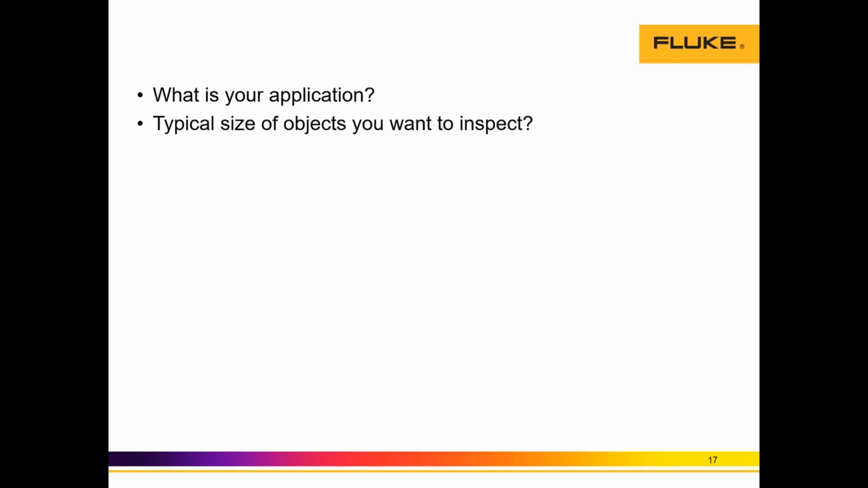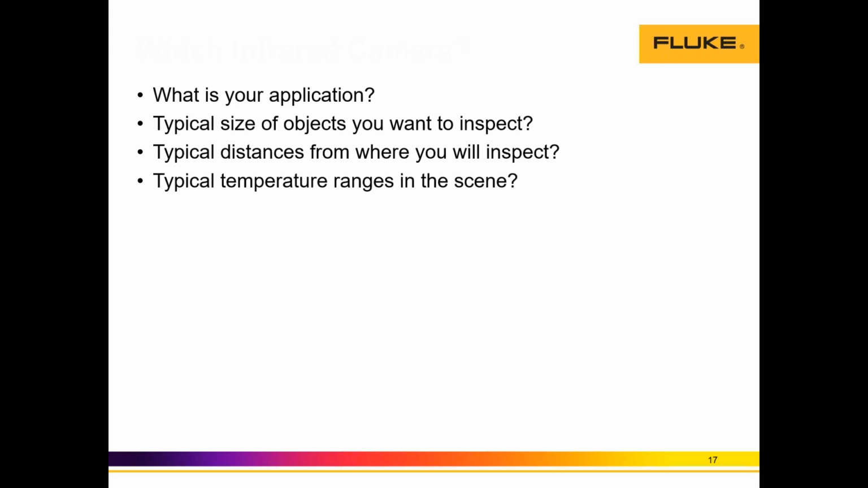So, what I want to wrap up here after presenting the 7th secret is: what is our application? What is the typical size of the objects we want to inspect? What is the typical distance from which you want to inspect? And what are the temperature ranges in the scene? These are 4 critical questions that we need to ask ourselves before buying a thermal camera.